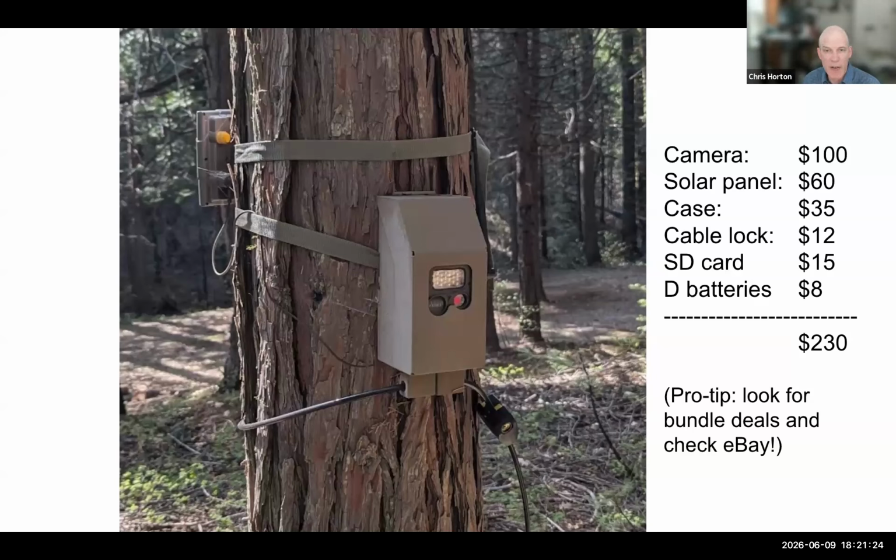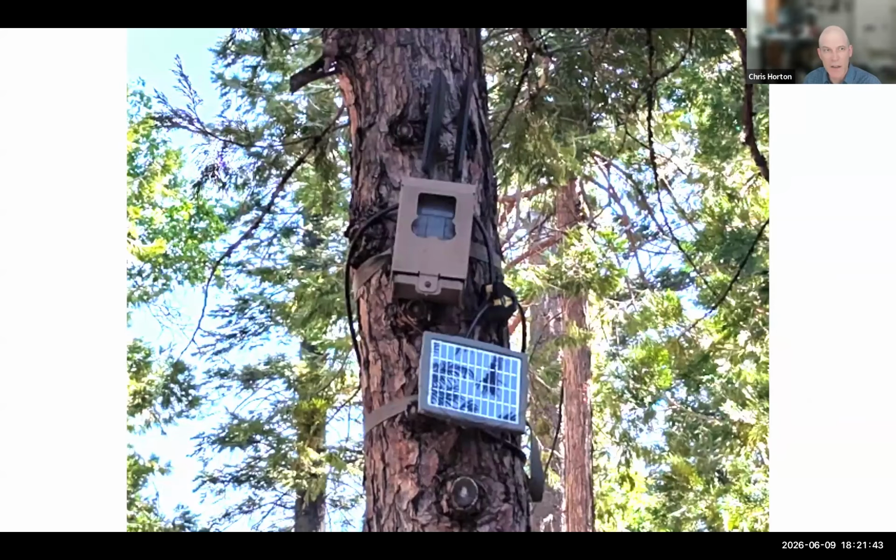But you can often find package deals that come with either multiple cameras or bundles of cameras and panels and locks. And there are also quite a few people who are selling used cameras on eBay or elsewhere. So you typically, if you hunt around, don't have to pay new prices for that. And then this is the home camera. So this is the camera that does not actually have a camera in it. This is the base station that talks to the cellular network that all the other cameras are talking to.